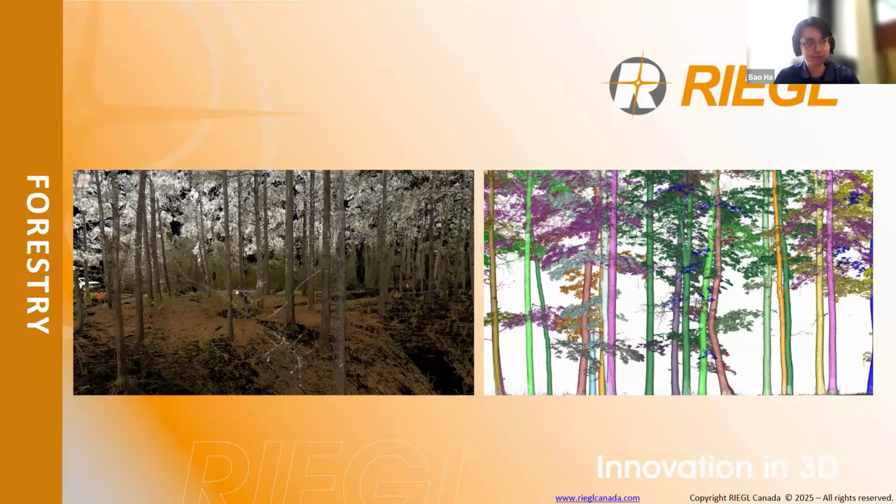So the tree segmentation is critical in forestry as it enables precise measurement of individual tree characteristics, which can be used to monitor growth patterns, assess forest health, and support sustainable forest management. And by isolating each tree, we can track changes in canopy coverage, detect diseases or damage to the trunk or to the parts of the tree, and estimate biomass with good confidence.